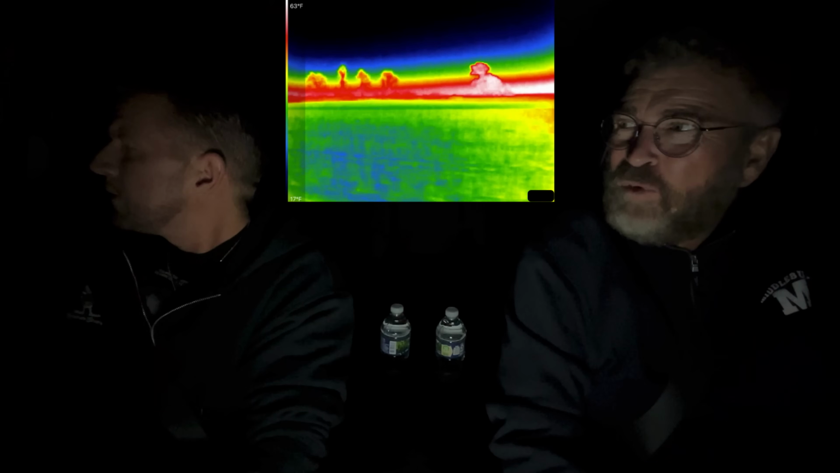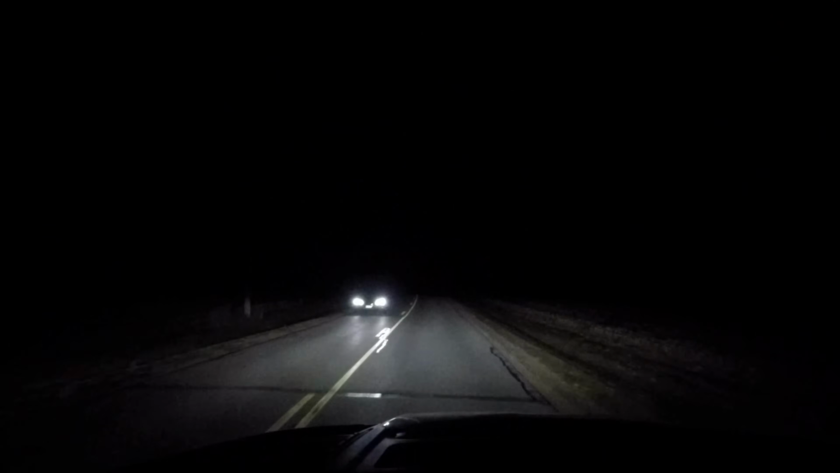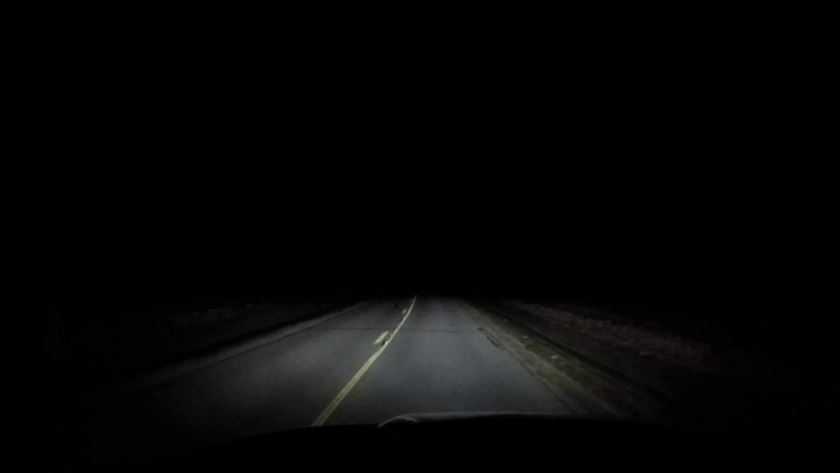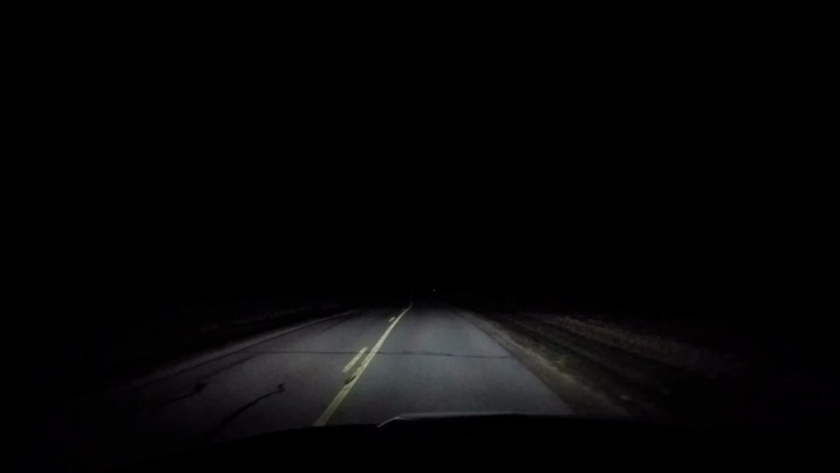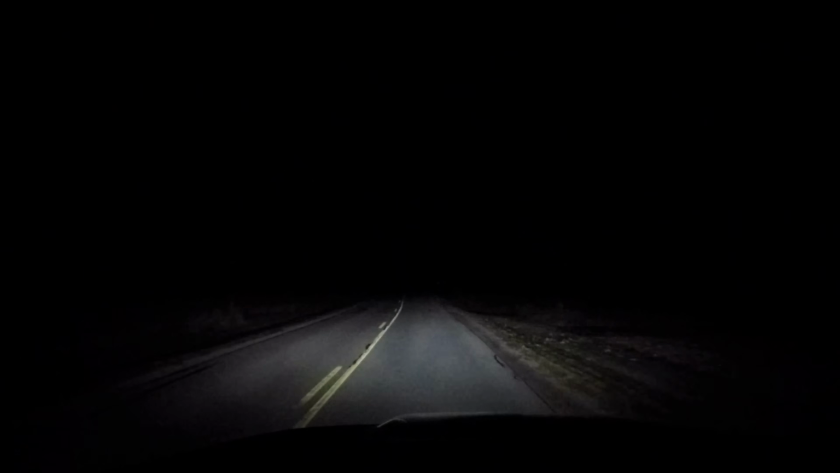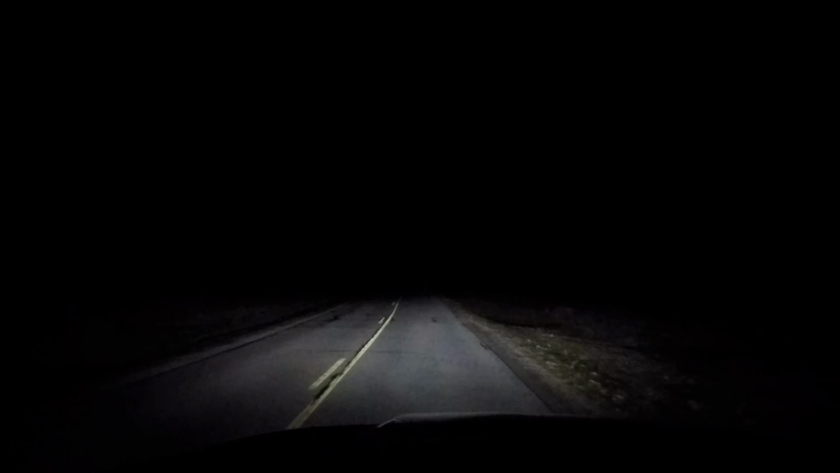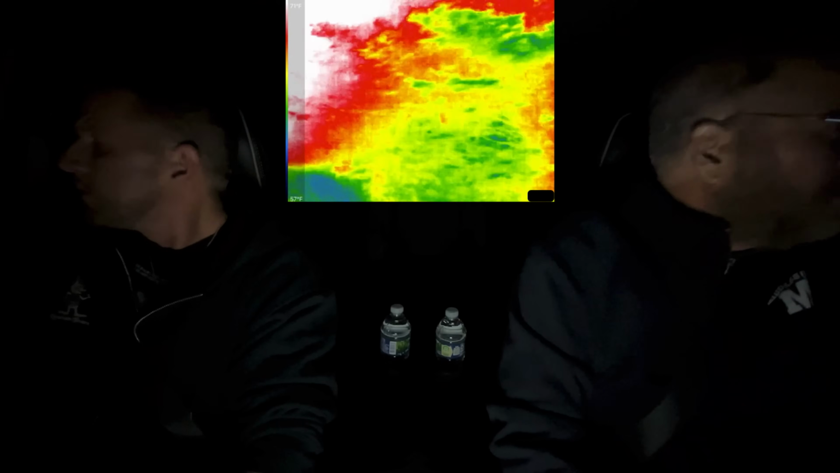Quarter that forward more. Let's look forward. Yeah, that's good. Let's see what's coming up. We've got some woods here on the right. Let's see if there's anything in there. Nope, now we got evergreen trees.